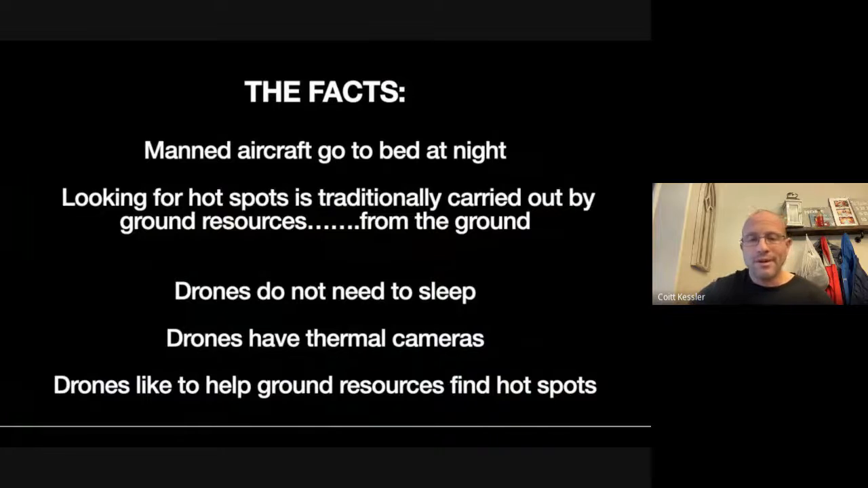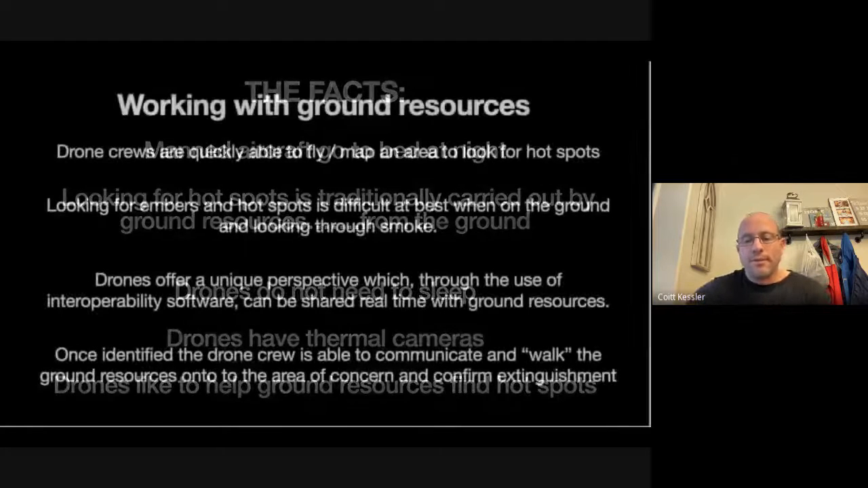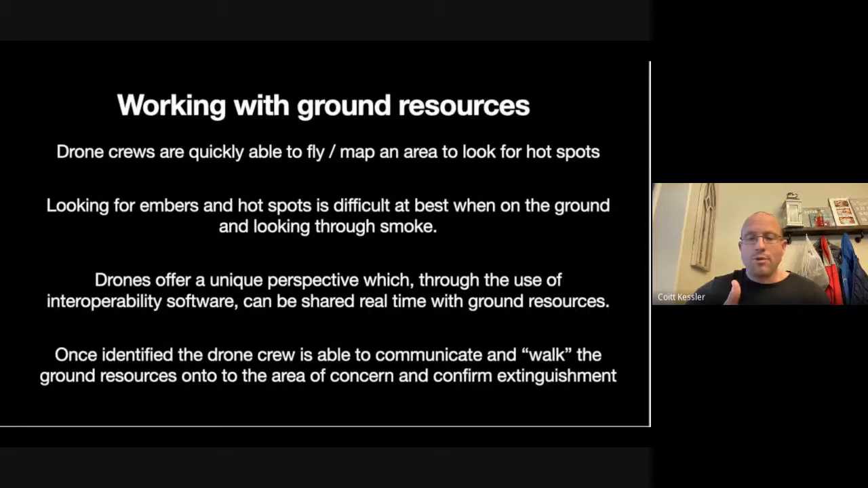These are all things that you guys will understand. This is more for the laymen that don't understand what we were doing, but these facts will make a lot of sense to you. Mapping with the thermal camera works really well, and it works great whenever the aircraft go to bed, and we're a no factor for manned aviation.